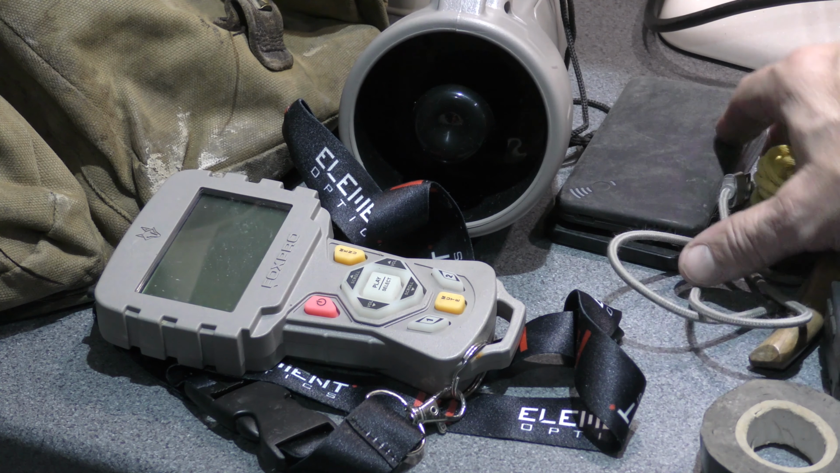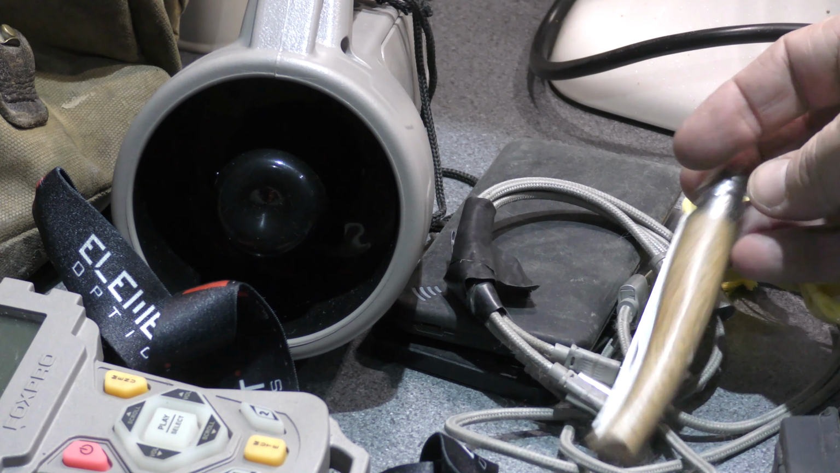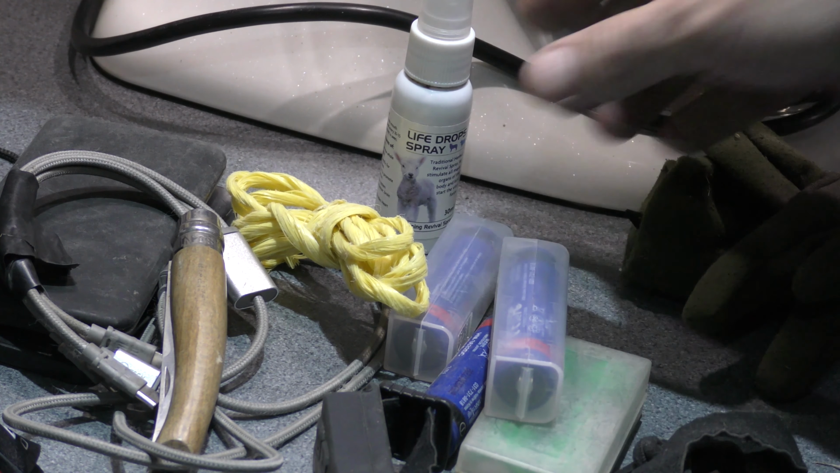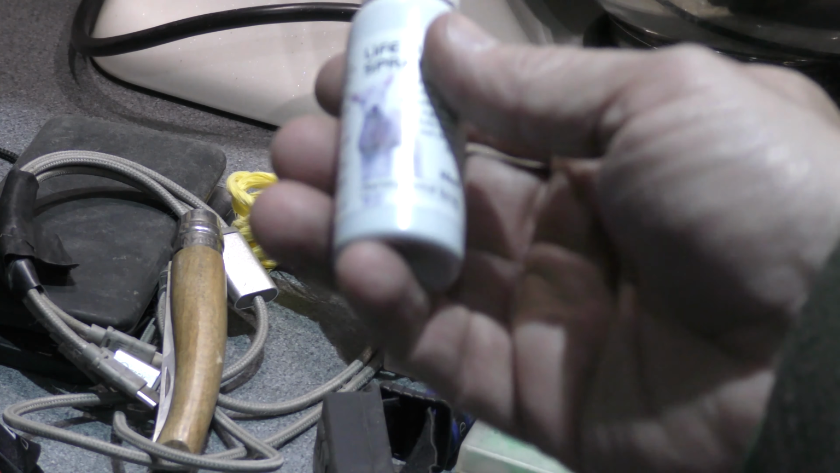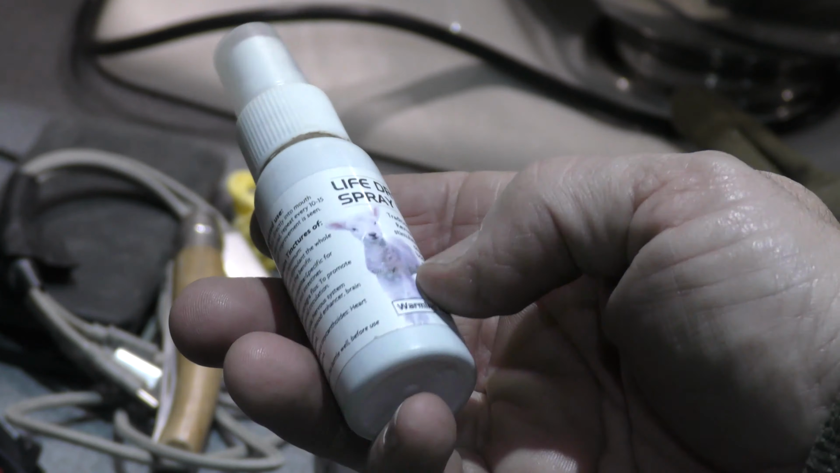Got a couple of power banks there, all pre-charged. A little multi-ended lead there. Knife, obviously. Bit of baling twine. Spare batteries. All the gear that I'm using tonight all runs on those batteries. I've also got a little bottle of a life drop spray, always handy to carry with you when you're out, especially on sheep farms and stuff.